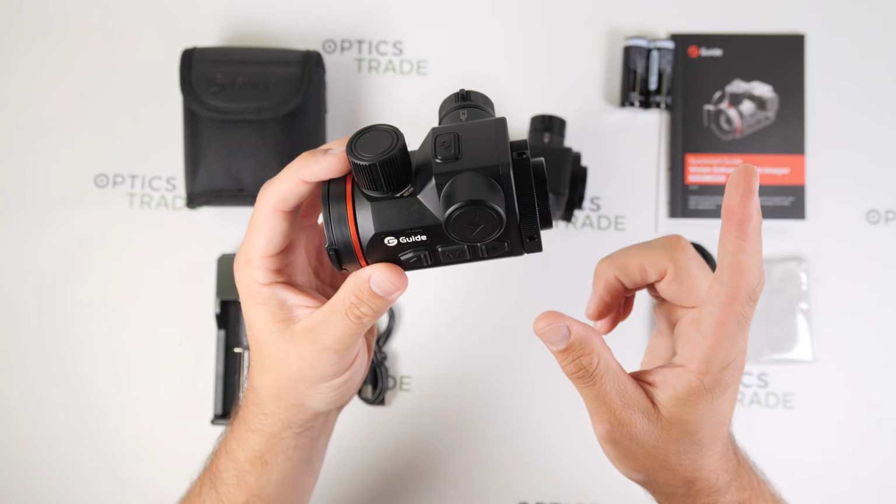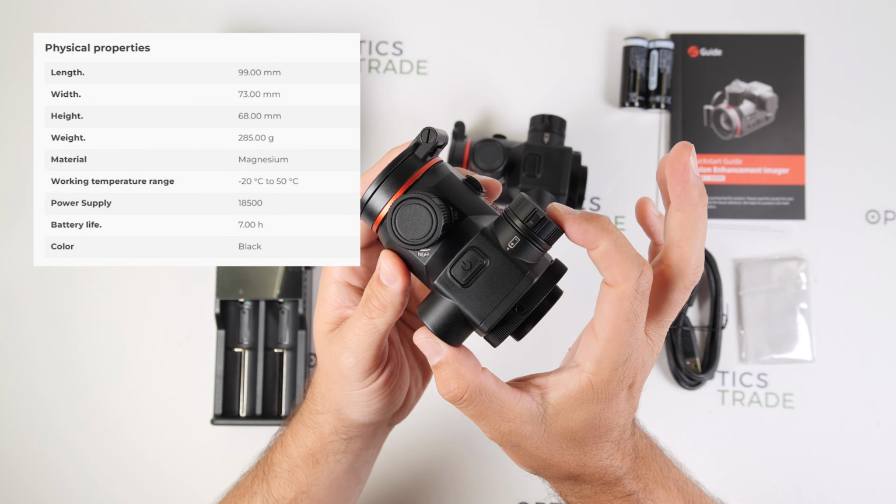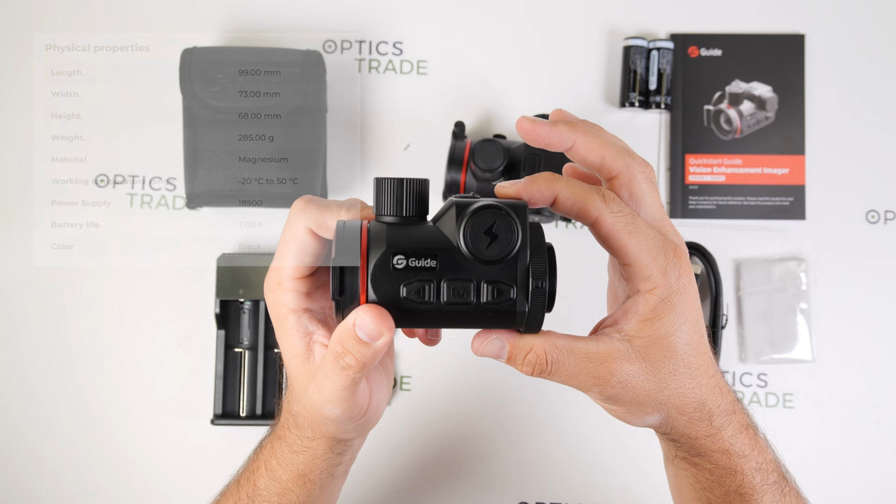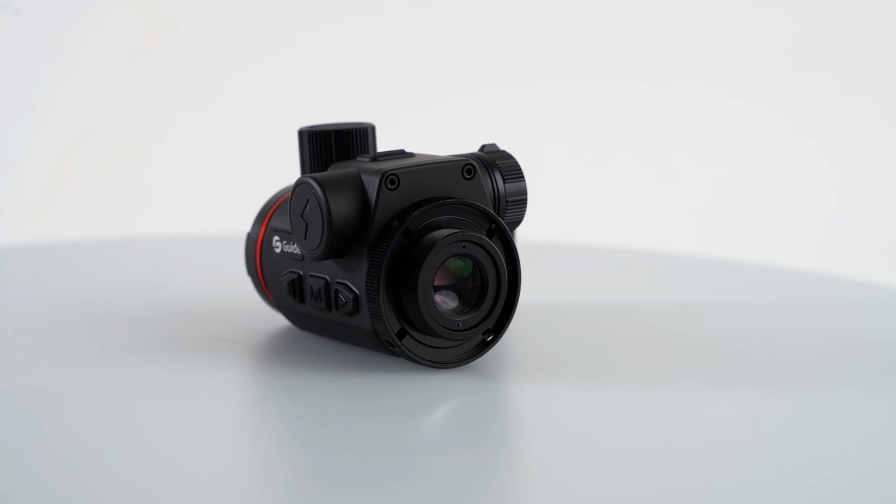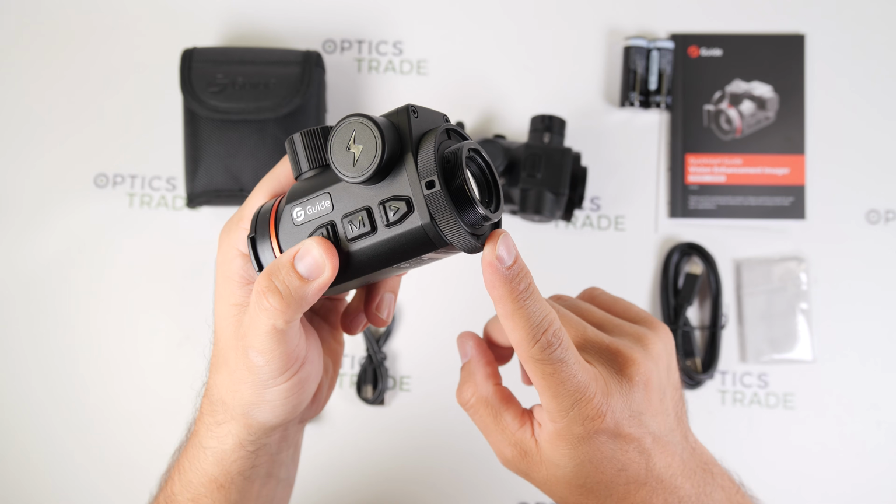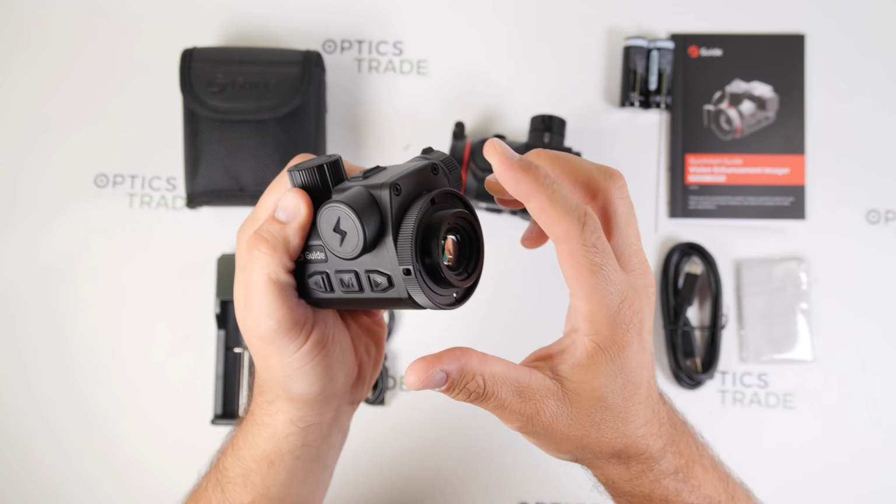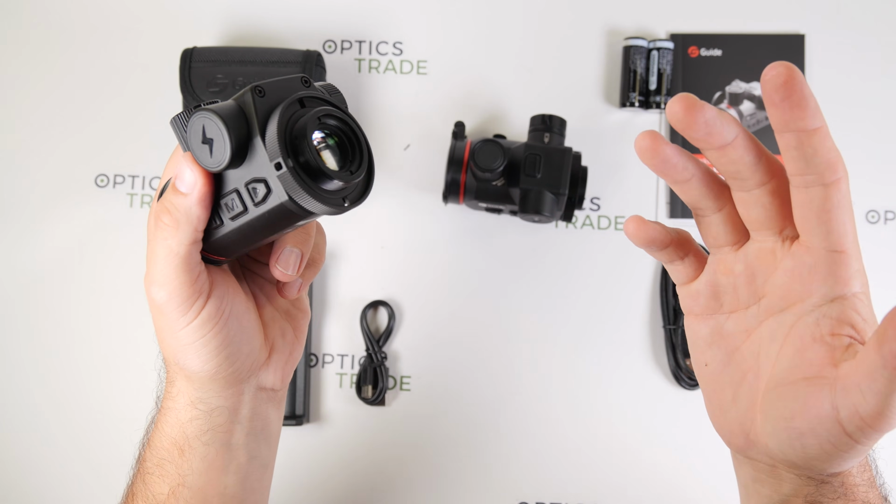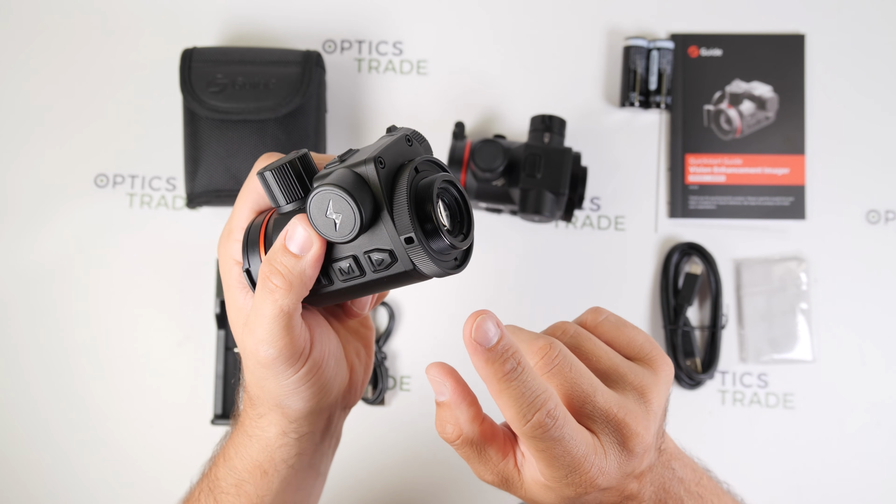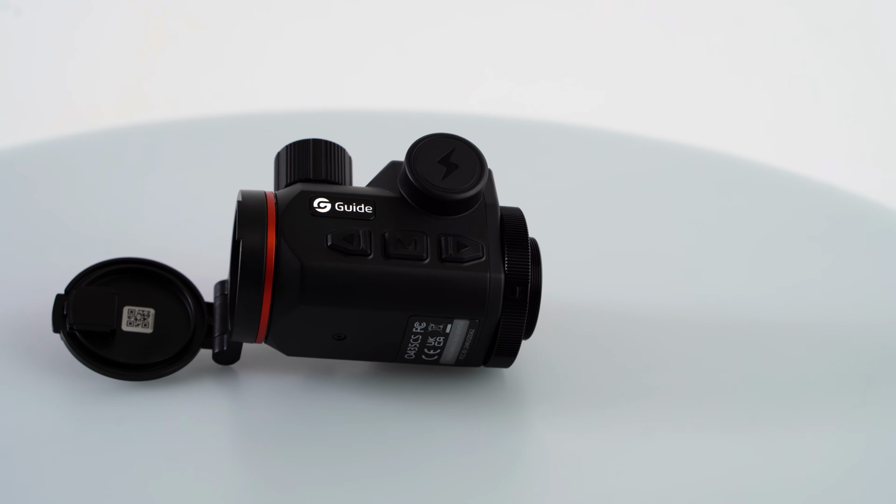Now, the dimensions are 99mm in length, they are 73mm wide, and the height of the devices is 68mm. In the back we have the standard Guide mounting thread with M33.5 by 0.75mm thread with a counter nut attached, so with a standard adapter like you get from Runtime or from Smart Clip, you can easily secure the mount on the device.